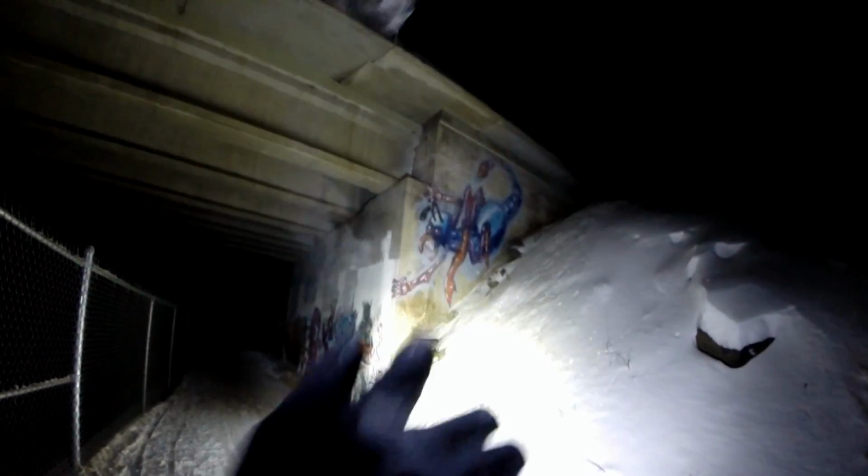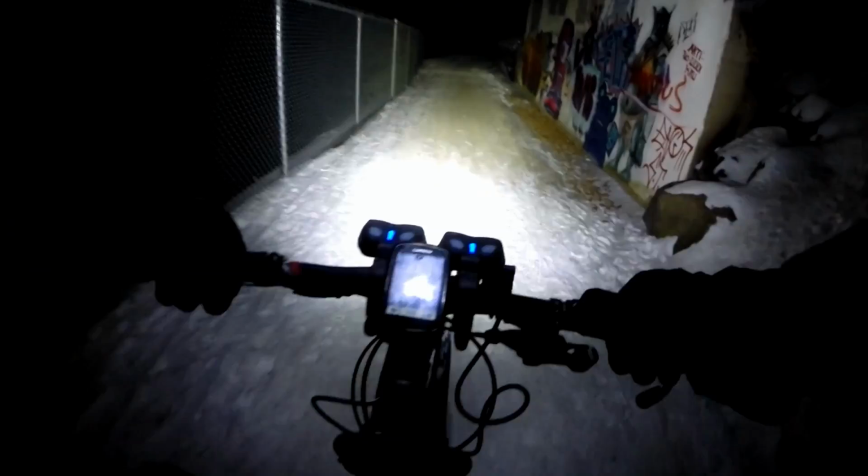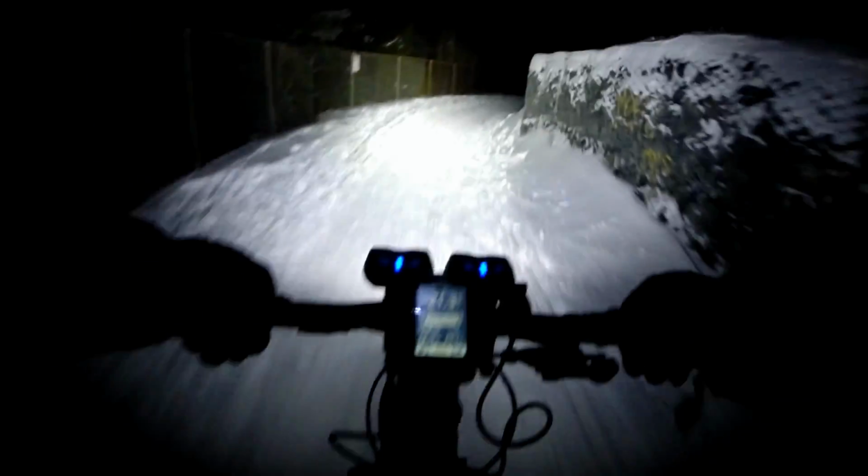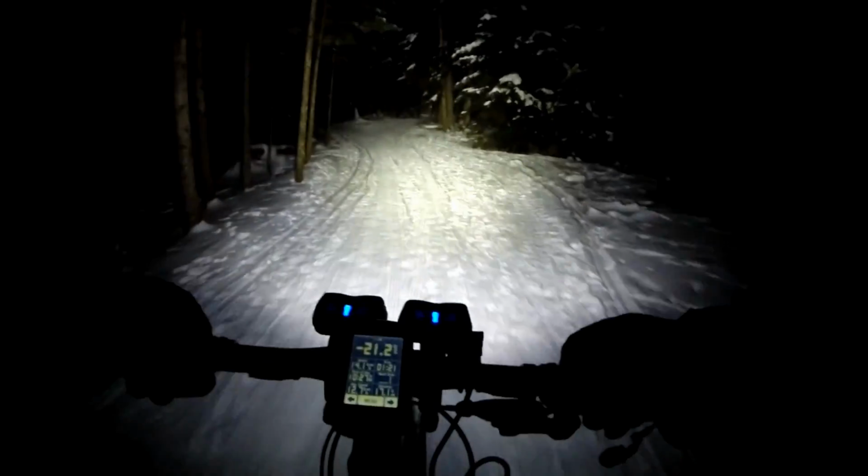The tips of my toes are just ever so slightly starting to feel some coldness to them. I've got some cheap thermal socks that I bought at a bargain store. But maybe if I had nicer, more expensive socks, we wouldn't be feeling a little bit of cold already. But it's not that cold that it's going to not let us finish this ride.